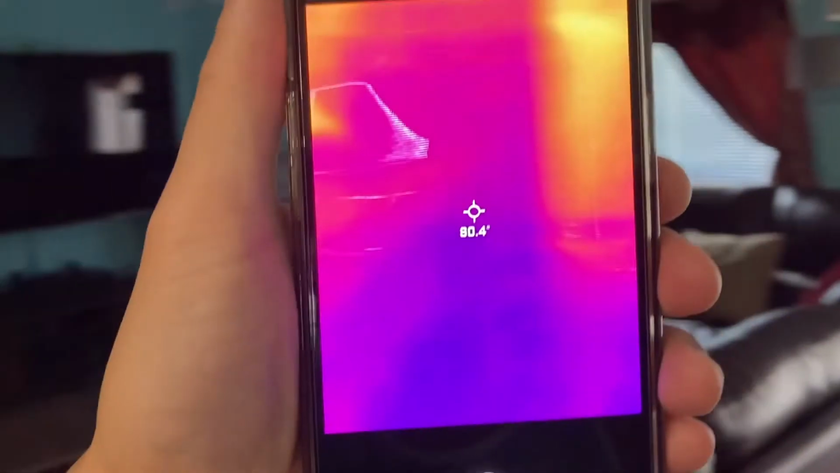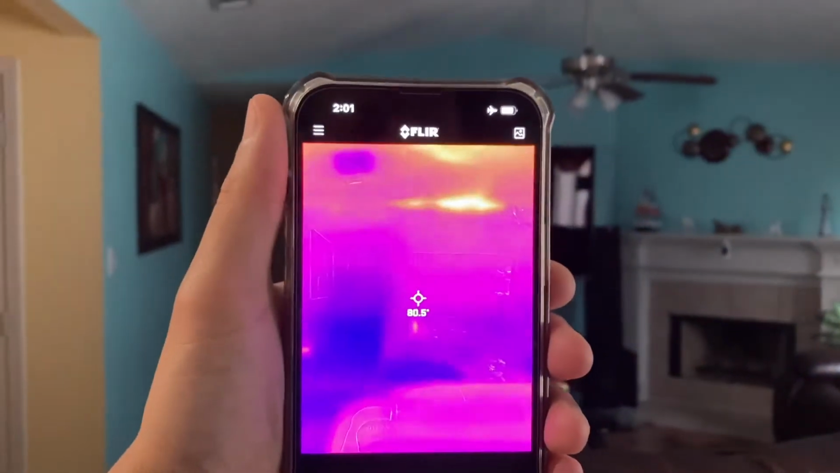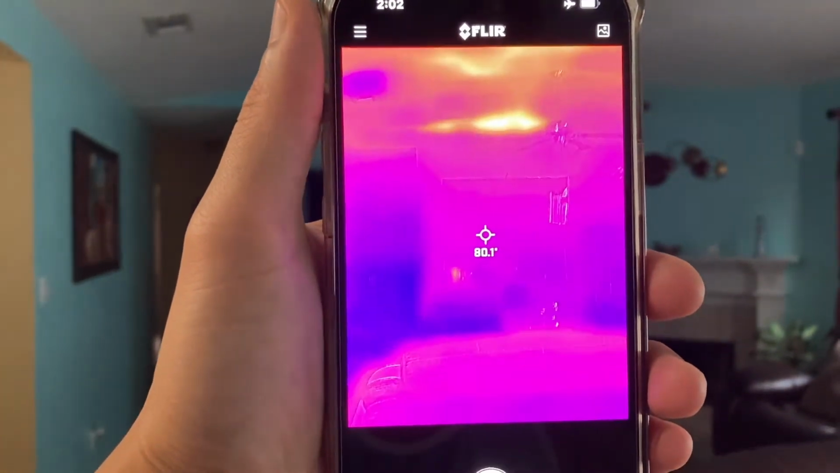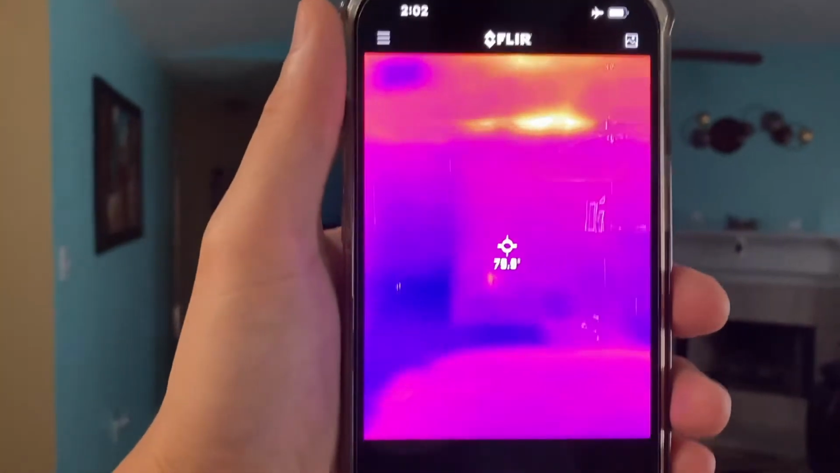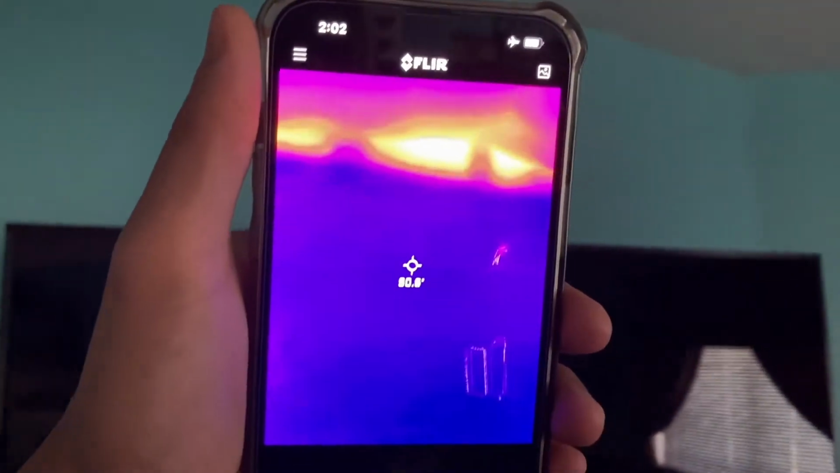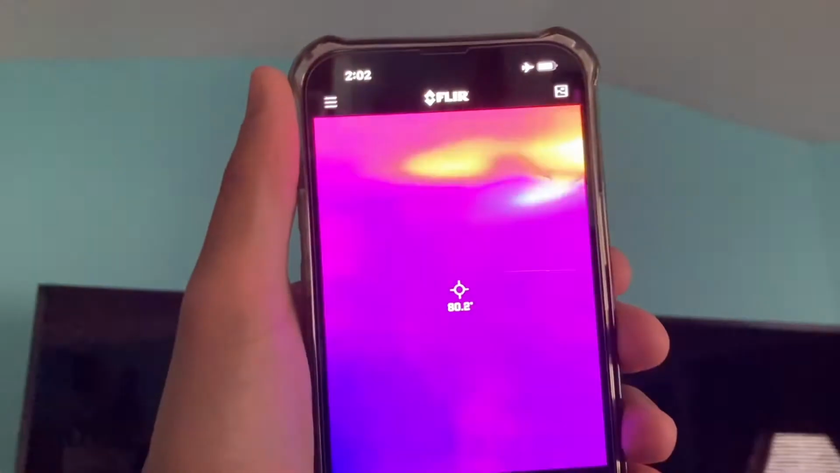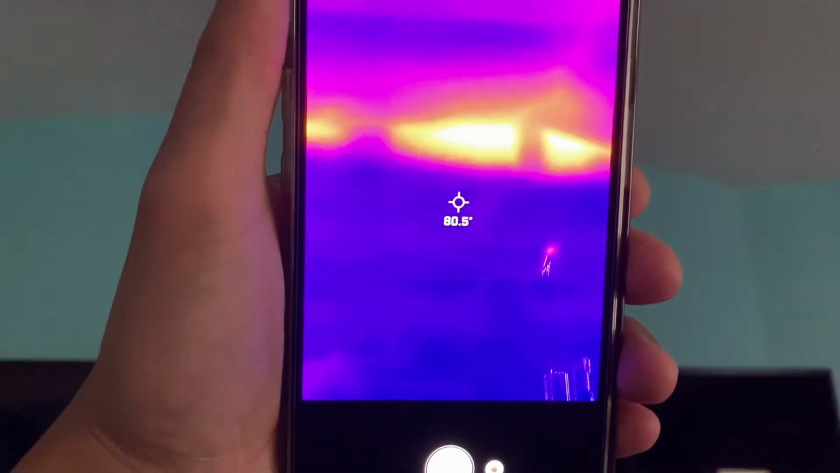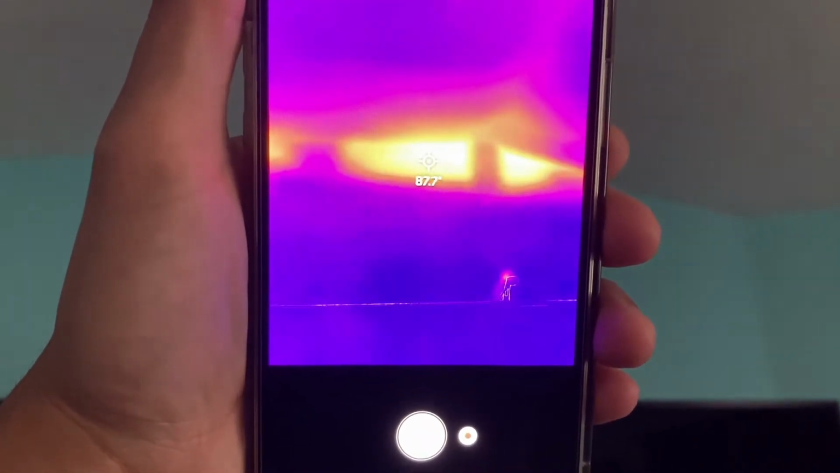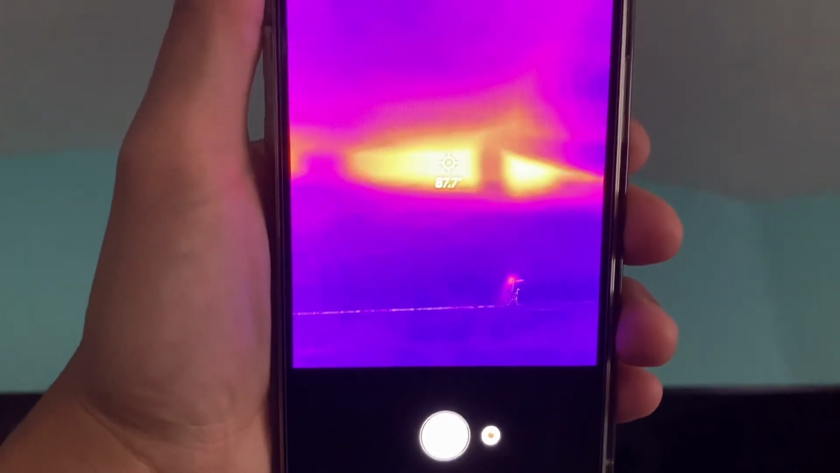And then also on this side right over here, in that little corner and towards the top peak of the roof line, it needs some insulation, especially right over here. You can see how big of a difference it is. So right at that peak, needs some insulation. So I'll show you the temperature reading of that. It's pretty close to 88 degrees, almost 90 degrees.